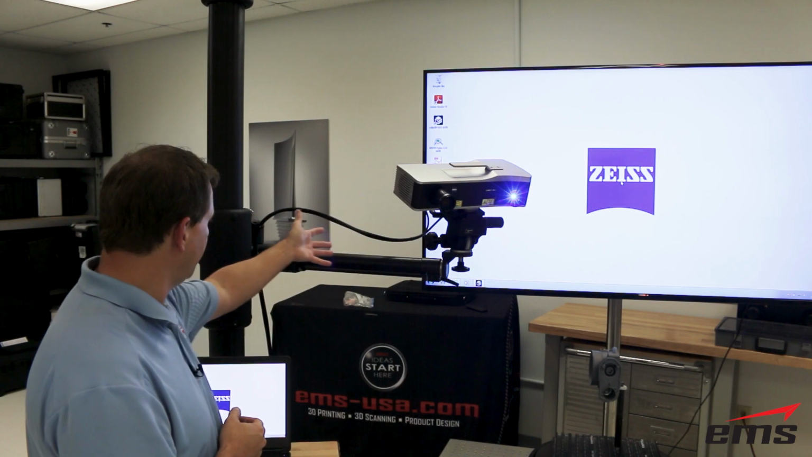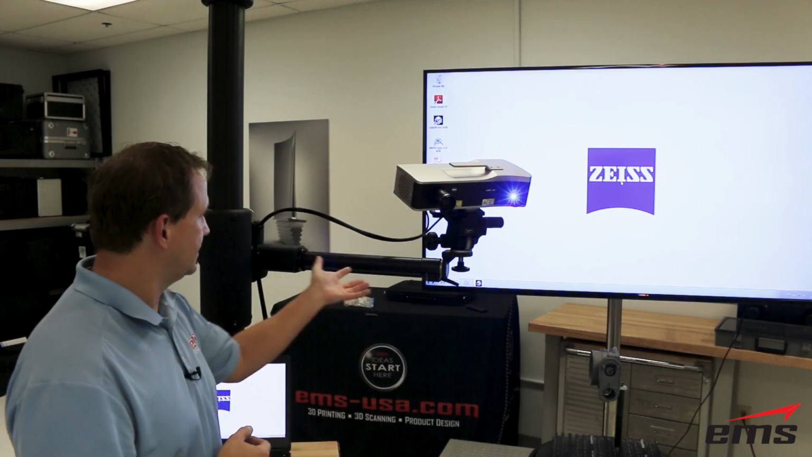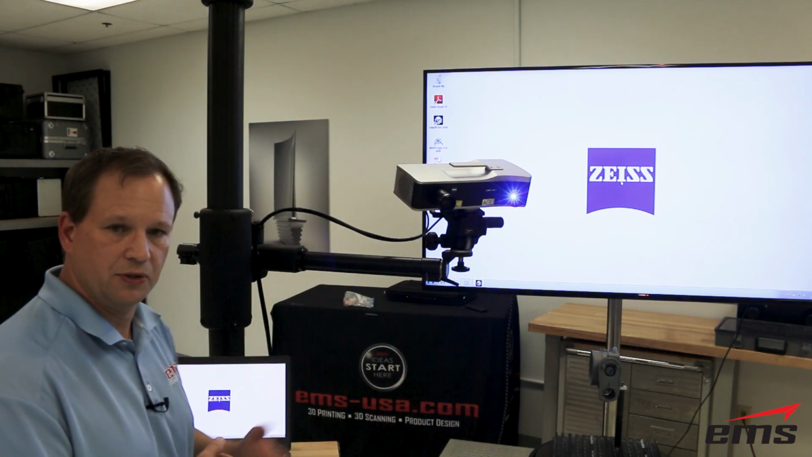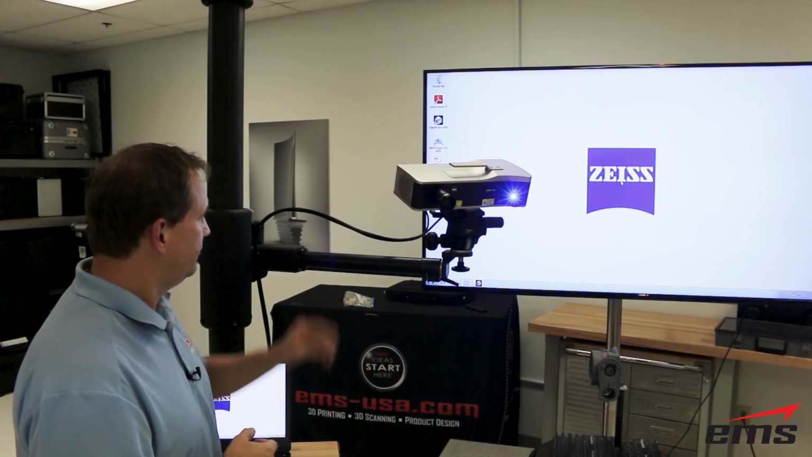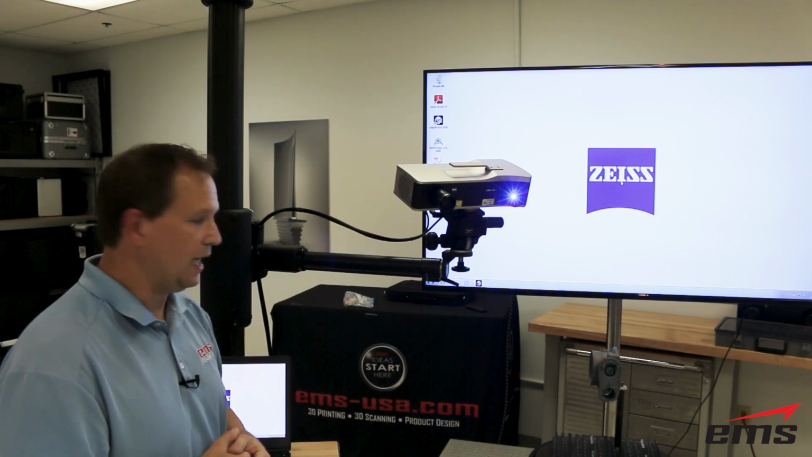But pretty basic setup. You've got a cable that goes to the PC to get the data and obviously power to the unit. All plugs right in. You can see we're using a laptop here. So we'll set up and actually do some scanning, but very easy to change the lenses, very compact in size, easy to mount, and you're ready to scan.